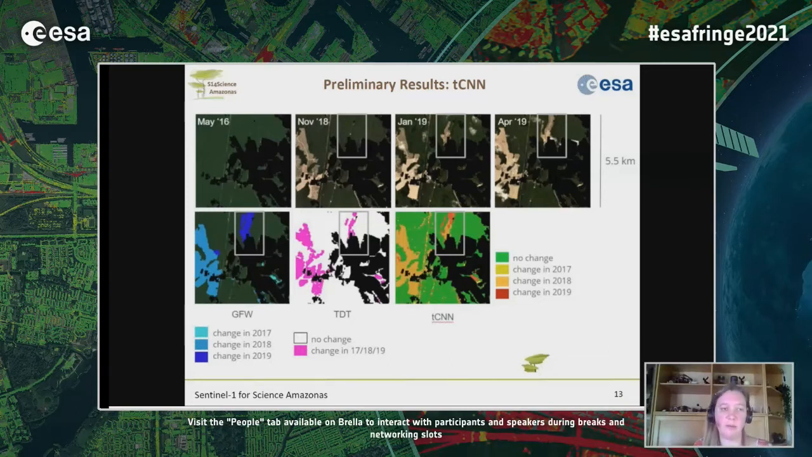And therefore, we will mostly continue with the decision tree and thresholding approach for this project, and do then the biomass change estimation based on the changes found by that approach.